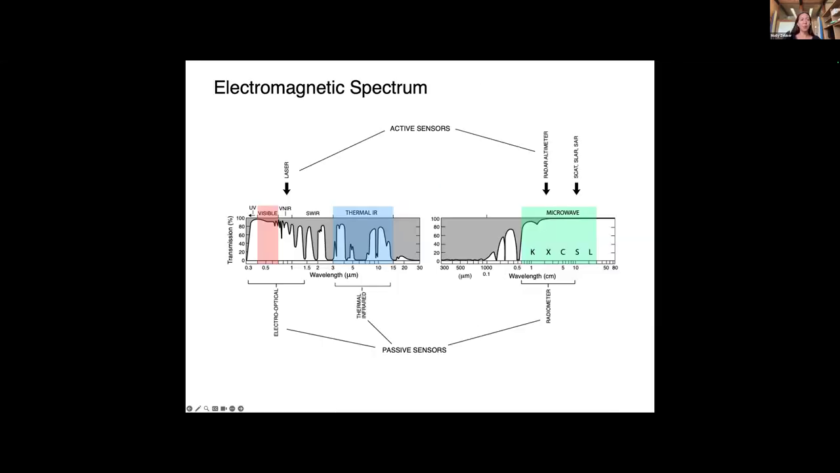If we take a look at the electromagnetic spectrum, to give us an idea of what kind of pulses we're transmitting to the ground, we are in the microwave frequency, with the most common satellites transmitting X, C, and L band wavelengths. Here you can see that ranges from about 3 to 20 or 30 centimeters.